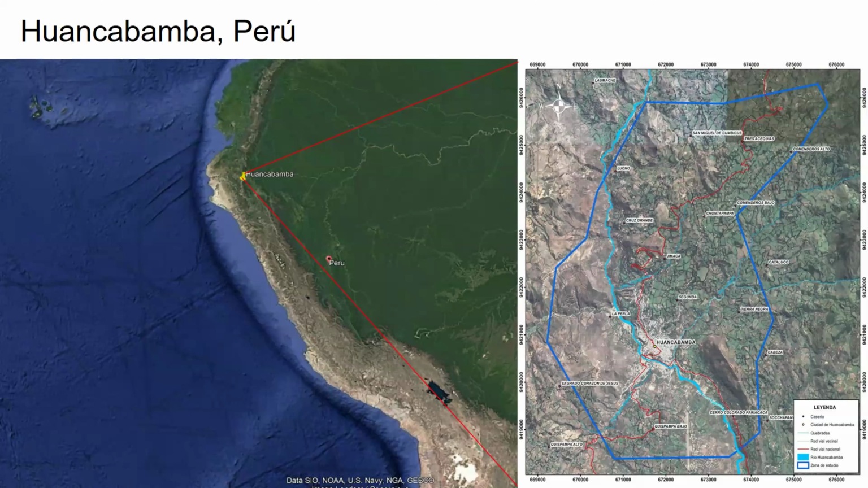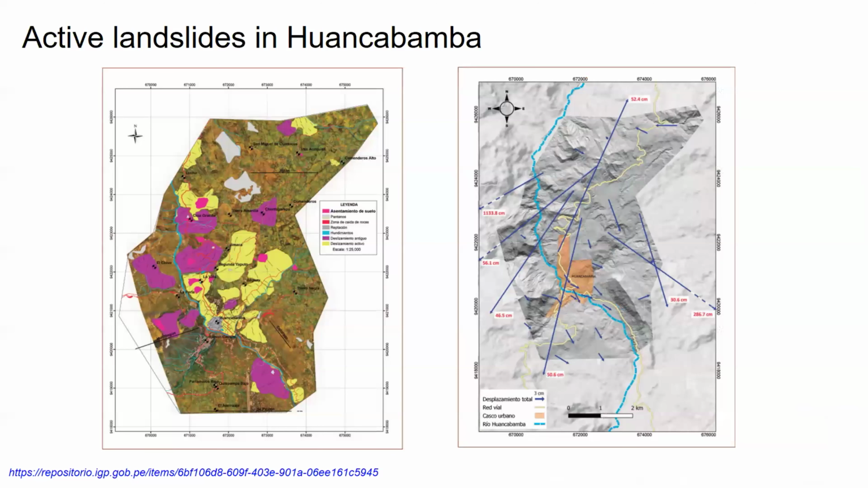Okay, Huancabamba is located in South America, in the north of Peru. In this place, we have landslides, and the origin is the topography. The Geophysical Institute of Peru identified these active landslides here in Huancabamba, and we can see that in yellow areas. The yellow areas are the active landslides, and they also measured some points with GPS to check the vector displacement.